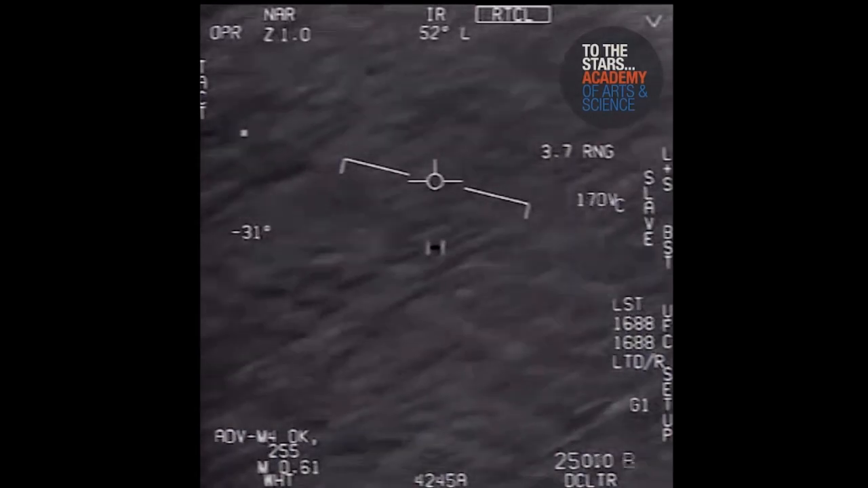And of course the WSO rejoices over his accomplishment of tracking the target successfully. And immediately he says, "What is that thing?" Then the pilot asks the WSO, "Did you box a moving target?" And he says, "No, I put it on auto track."